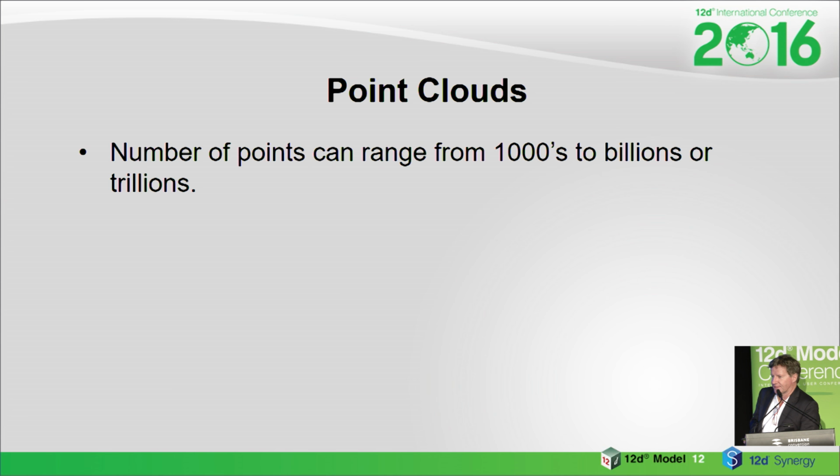I think at the last conference I had 32 billion points in one job. If I was to ask the same customer for that data now, it would probably be 100 billion points, because the densities that some of these scanners can collect data at are growing exponentially. Some scanners can do 10 million points a second. So if you had a scanner in this room and it spun around for 10 seconds, you'd have 100 million points, just in 1 minute.